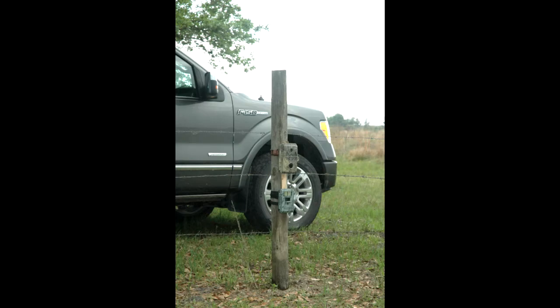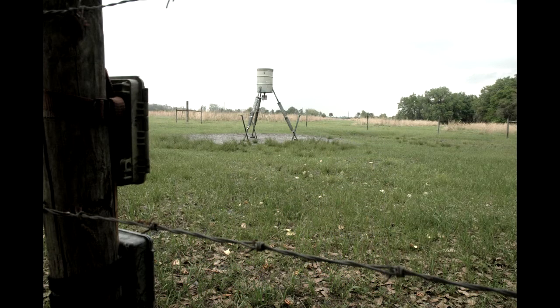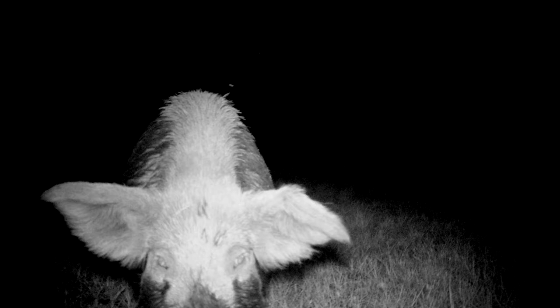In this video, I'm going to show you a couple clips out of the trail cameras I have mounted on the post there. Top one is called a Spypoint, my newest camera, and the other one's a Scoutguard. And this is kind of the direction that they'll be looking at. And we'll start out with the photos of some wild hogs there, and come in the evening.